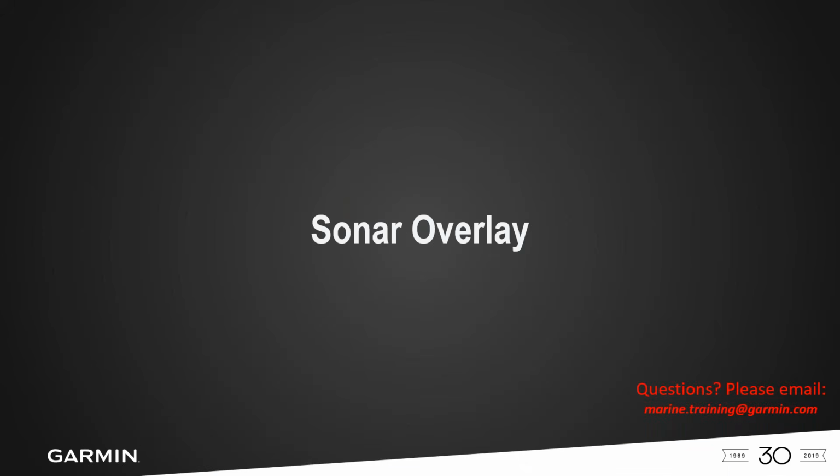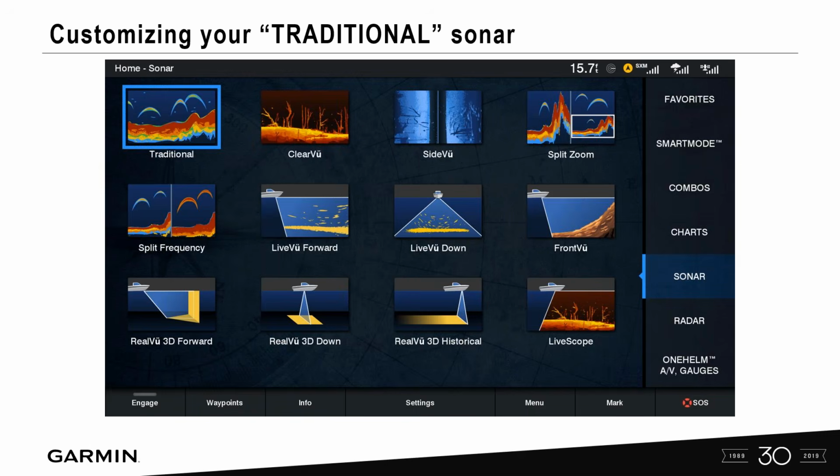So sonar overlay. First thing that people ask me, and remember, a lot of this information that we're giving you comes from customer request and dealer request when we're at shows or we're at dealer trainings. So sonar overlay. First thing, let's take a look at a screenshot, and I used the 8612 XSV unit for these screenshots here.